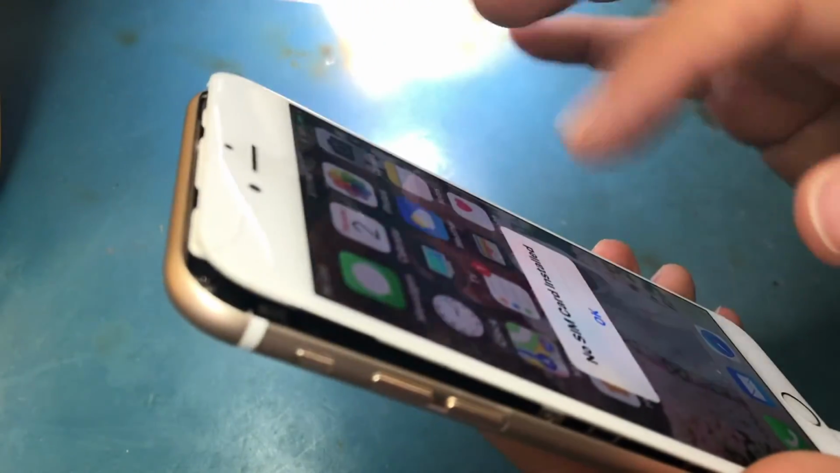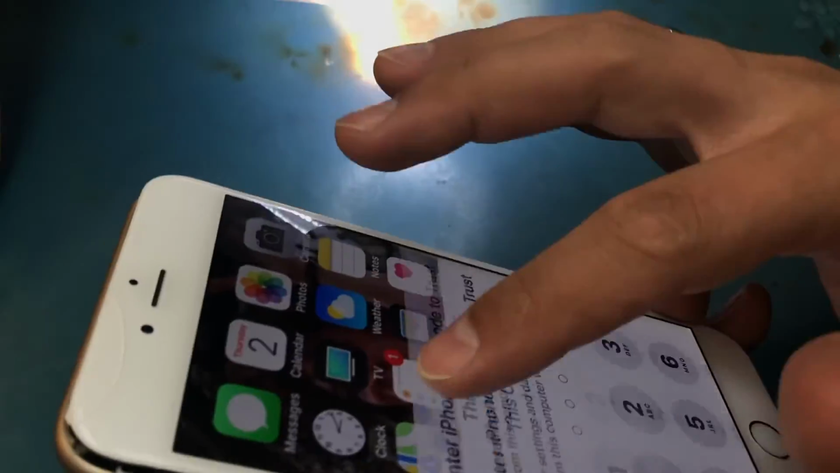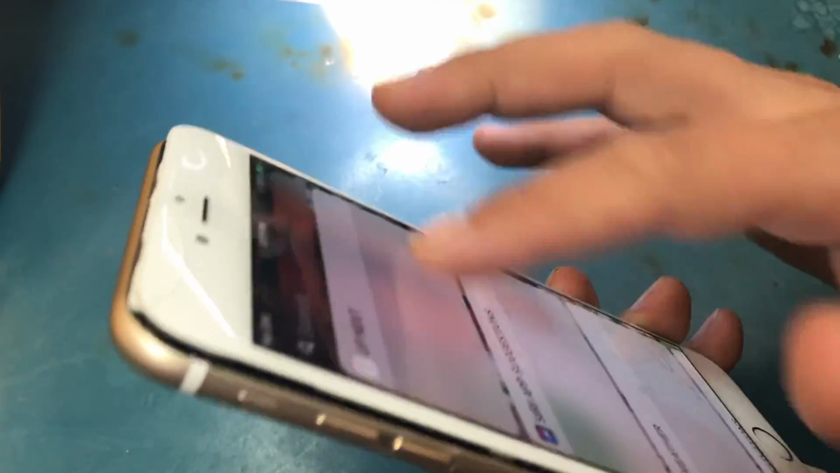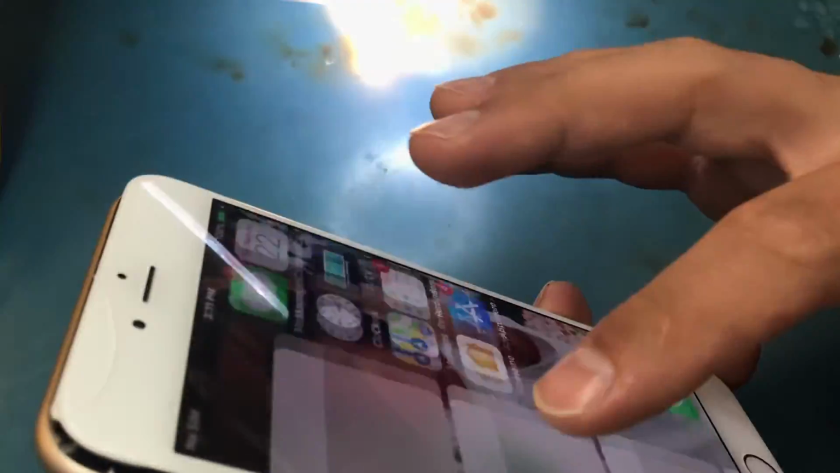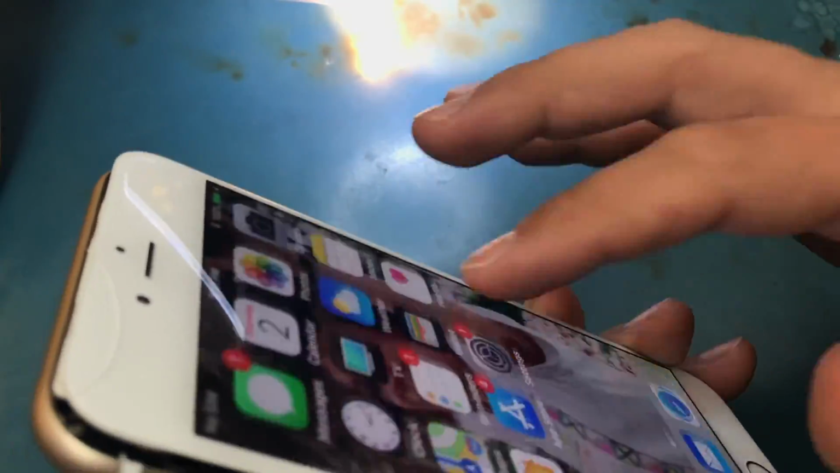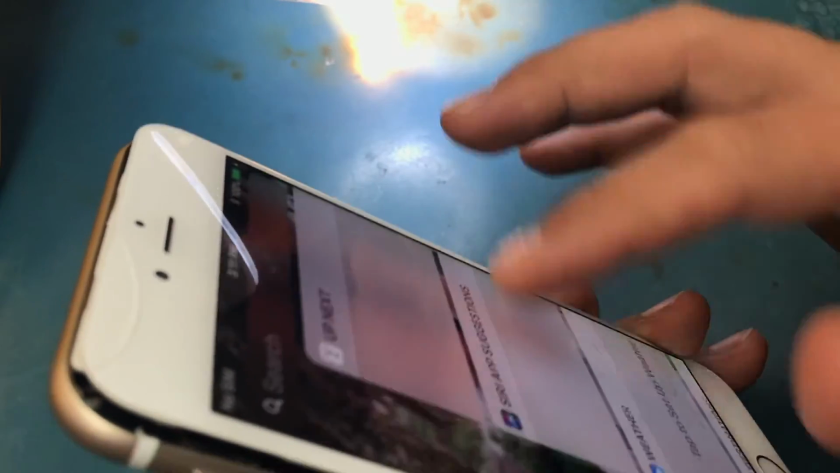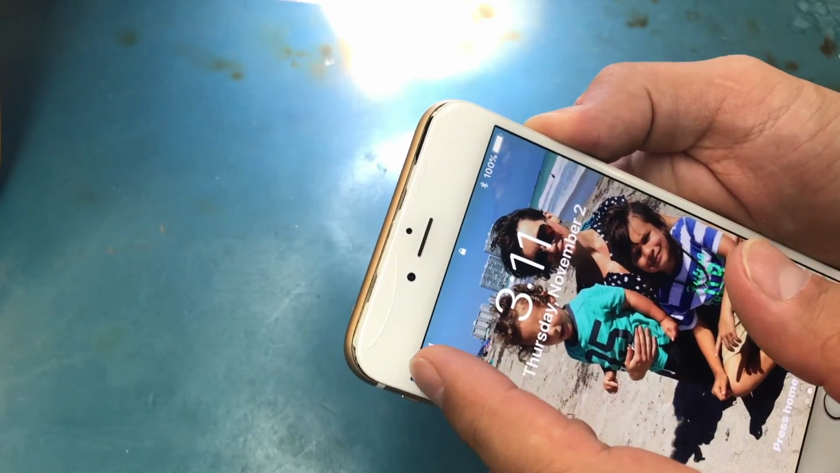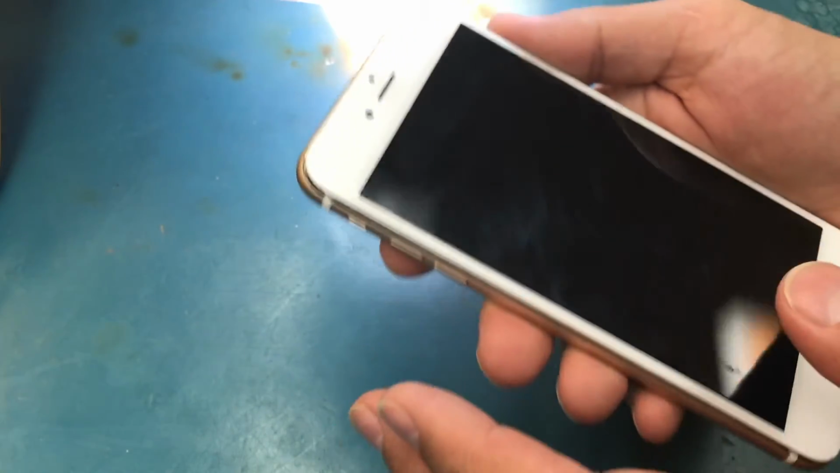And obviously, if you see, oh, things are working. I'm kind of showing it to you at an angle because it's a customer device. But basically, the result is obvious. It was just a randomly shorted capacitor that happens a lot on these.